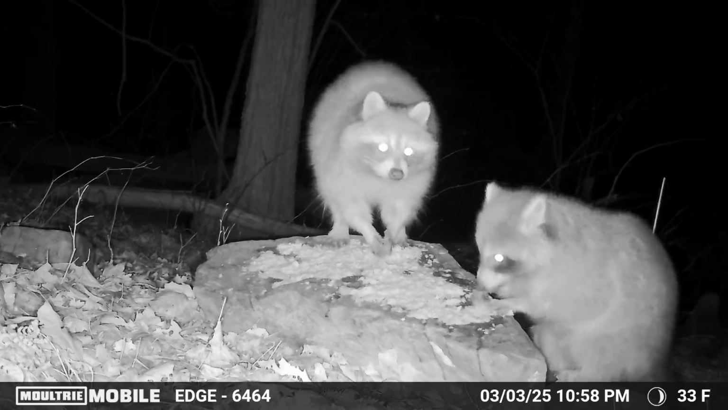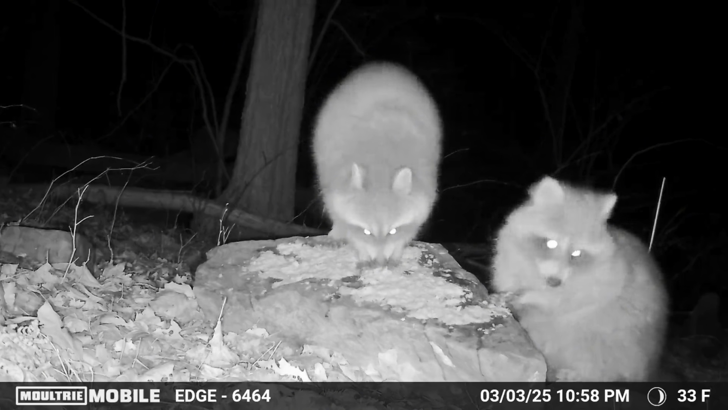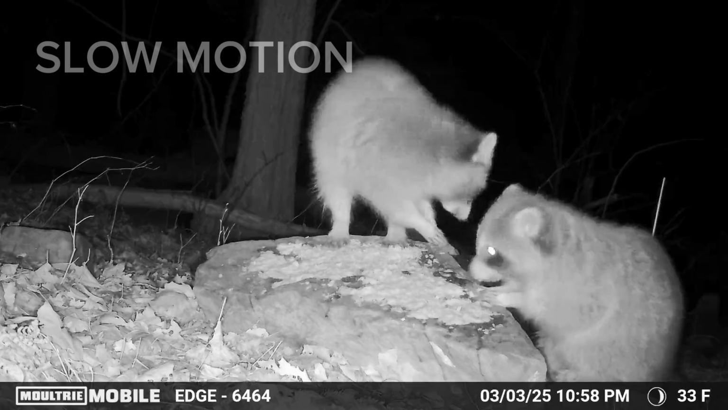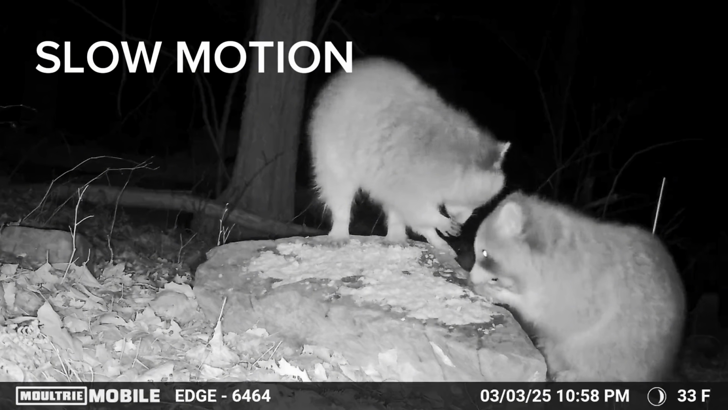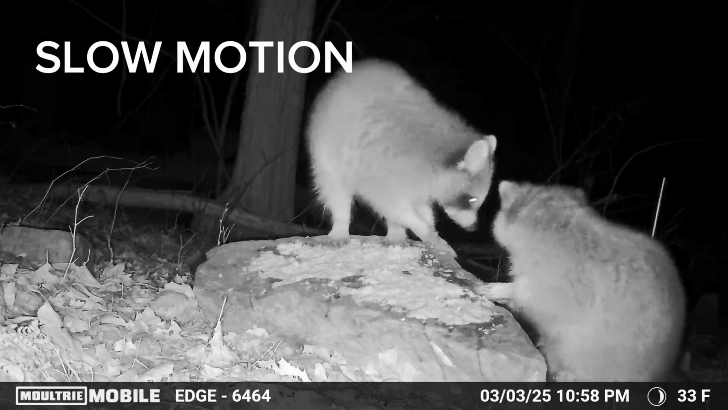And in this clip here, you can really see they're actually using their fingers to pick the food up and bring it to their mouth. It's kind of hard to see in full speed, but here in slow motion, you can see exactly what I'm talking about. They're picking the tuna up and bringing it up to their mouth with their little paws.